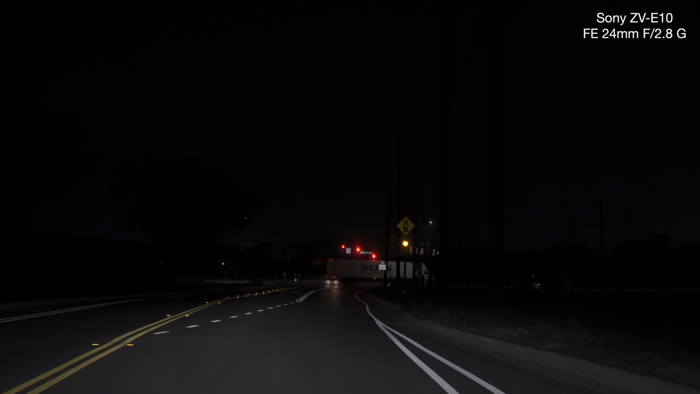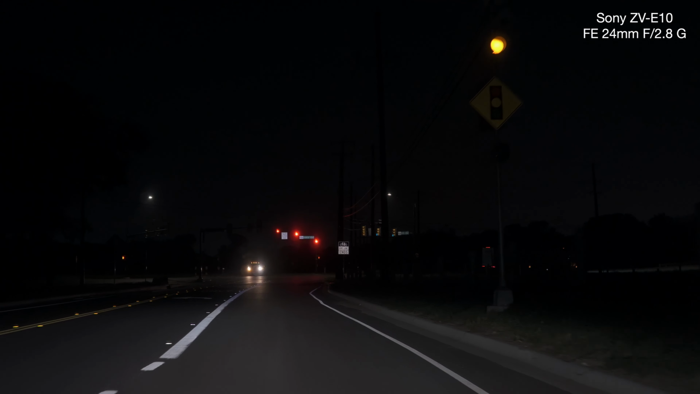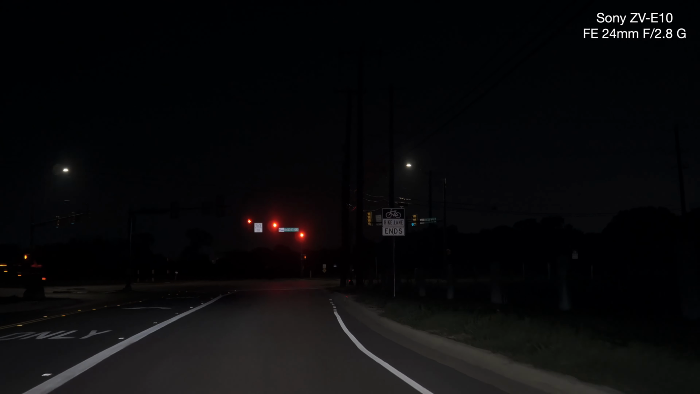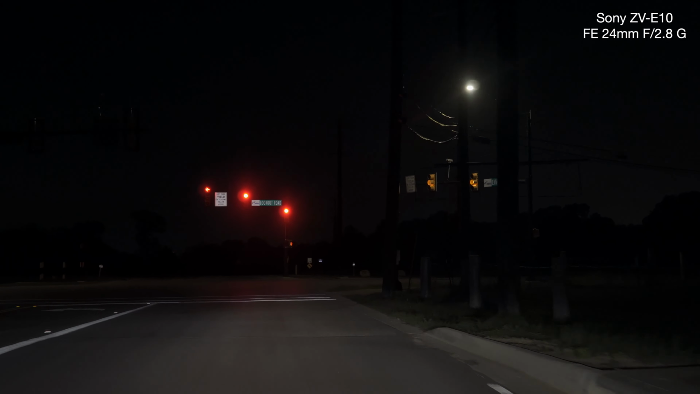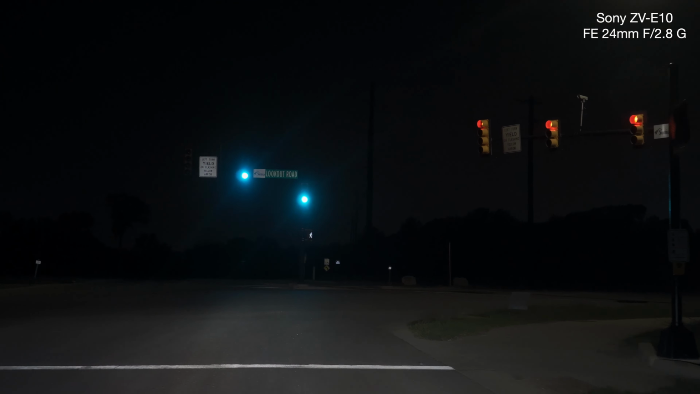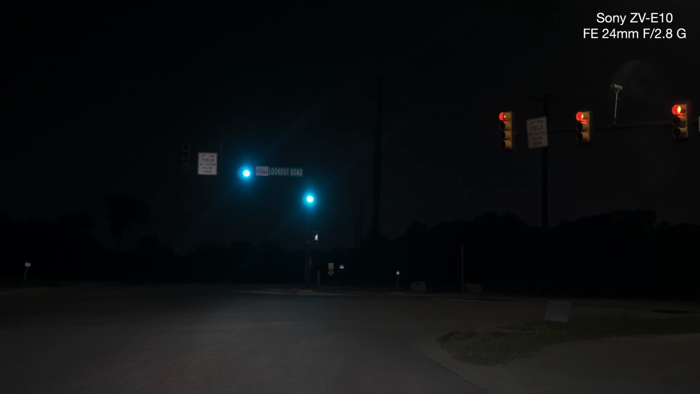Look at the lights. What we're looking at is, is it too glaring? It's looking good. Yeah, I'm going to do something real quick.